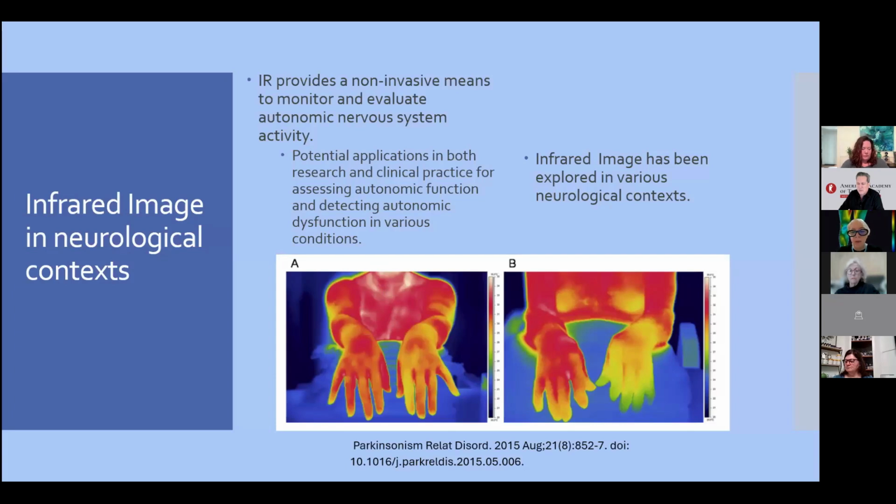Here, for example, we have two images from a paper about Parkinson's disease, and we can talk about Parkinson's disease as having motor symptoms as the principal symptoms at first, but it isn't.